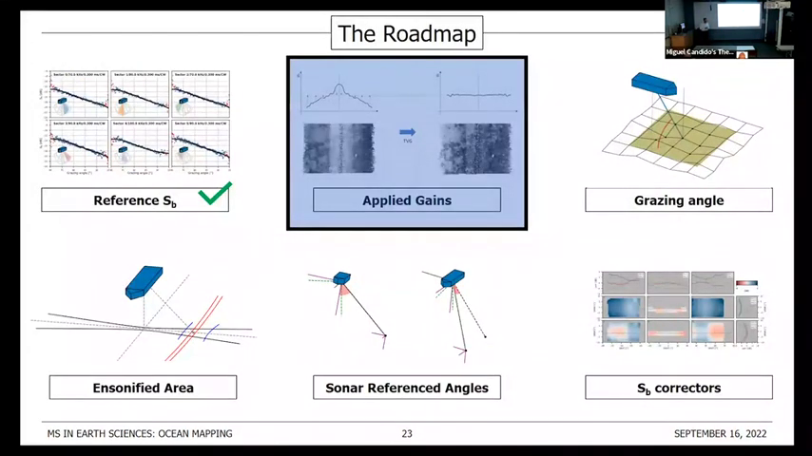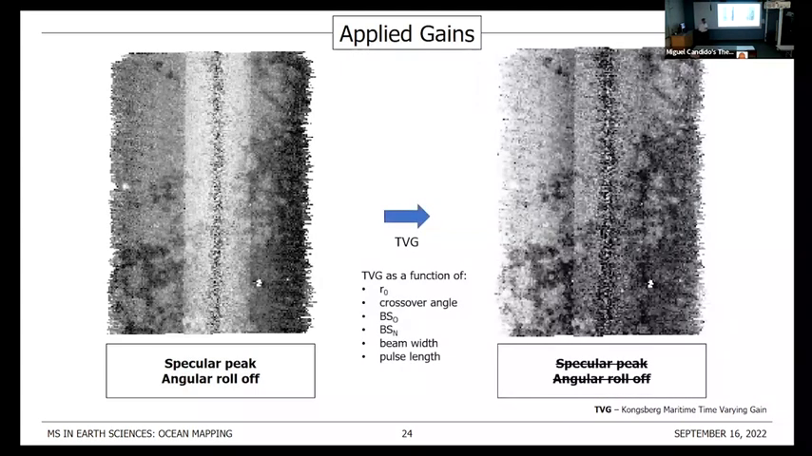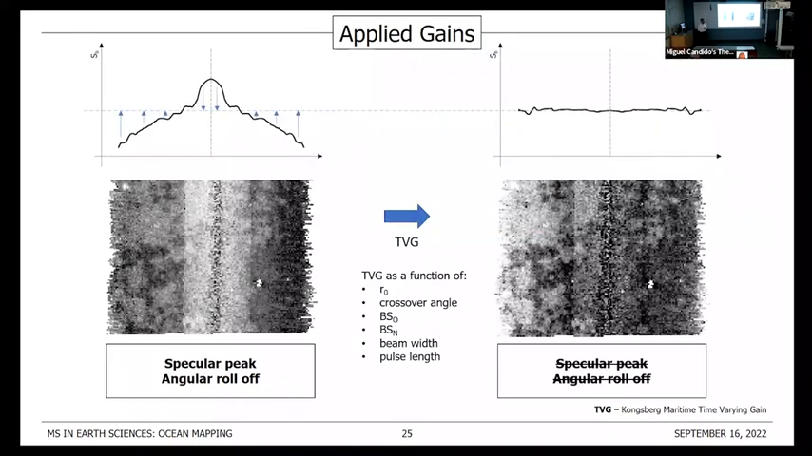Then let's see how to deal with the gains applied by Kongsberg on its backscatter data. We expect our backscatter data to be as we expect from an ARC, to have a specular peak and an angular roll-off. However, a time varying gain is applied over that data that will suppress that specular peak and flatten that angular roll-off.